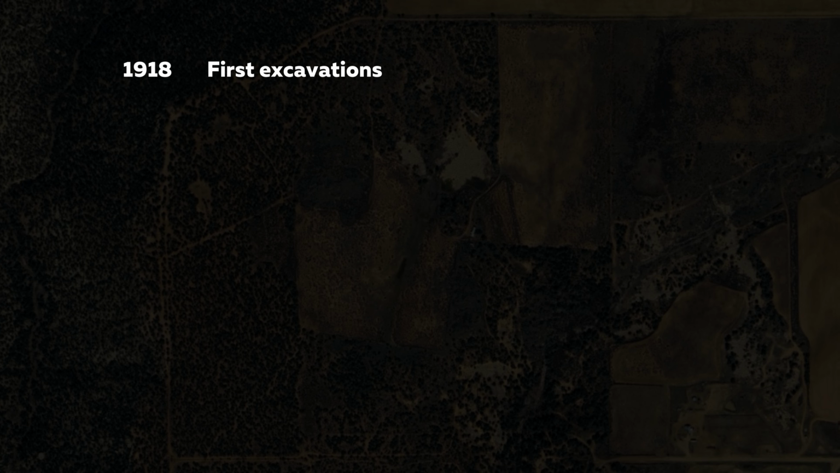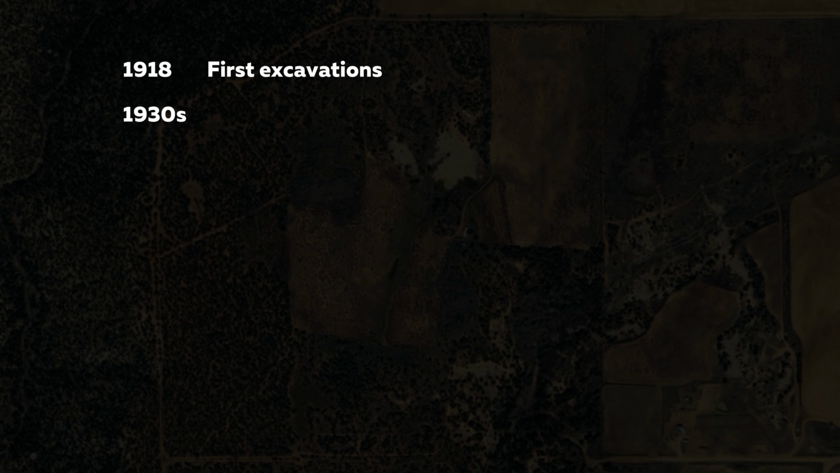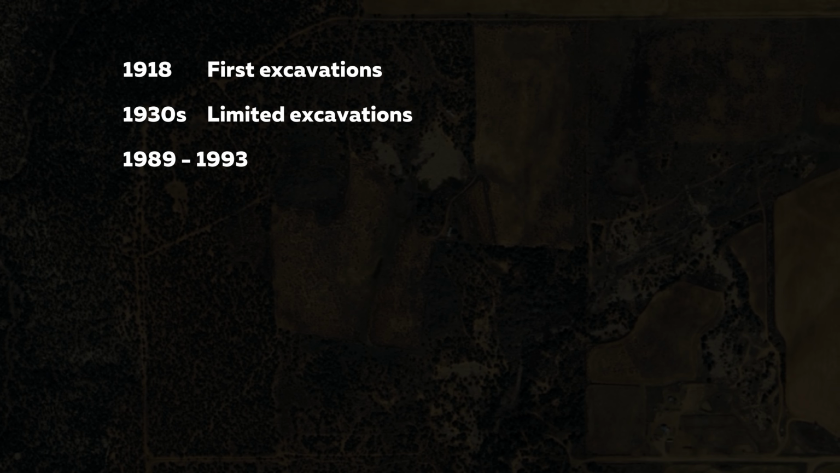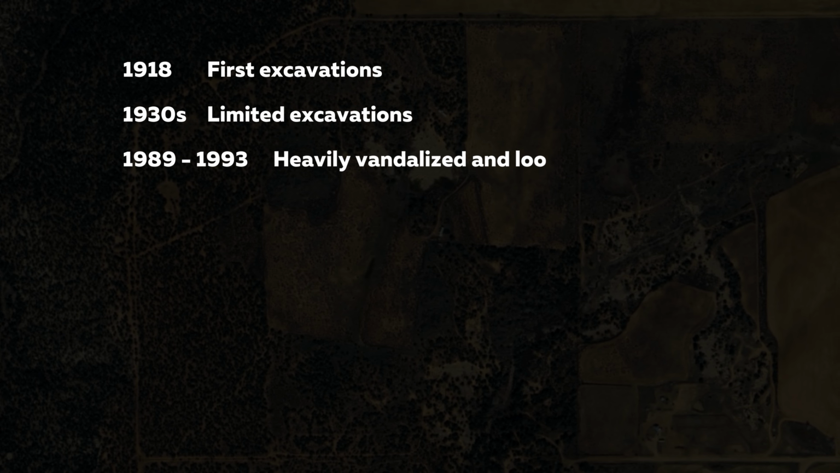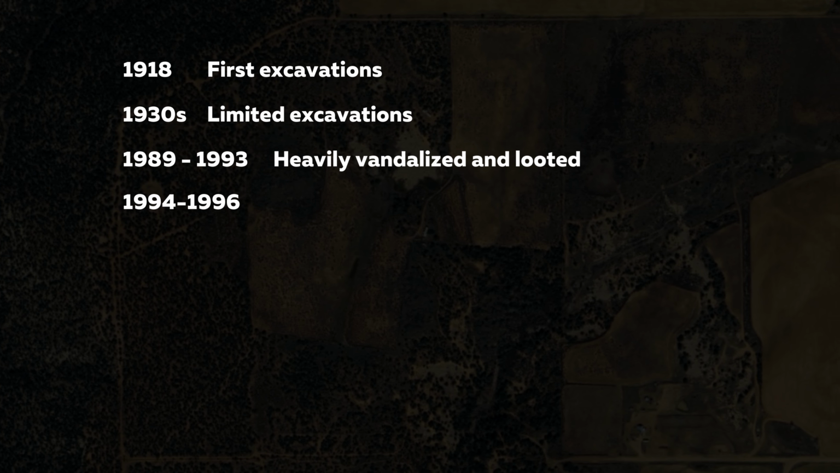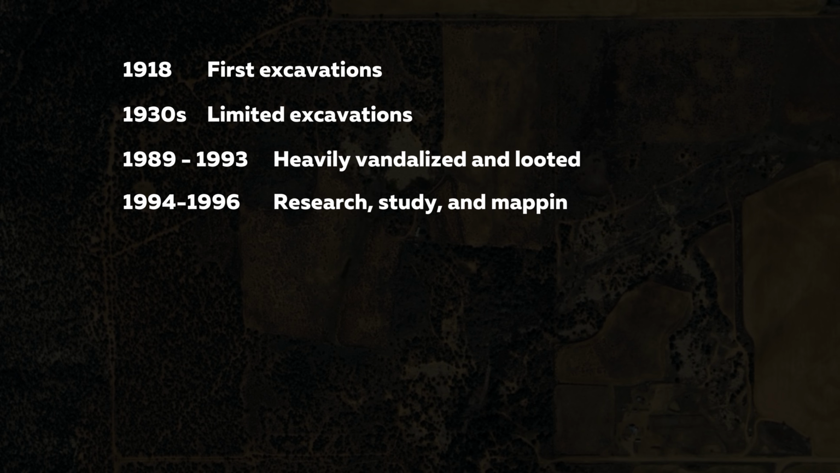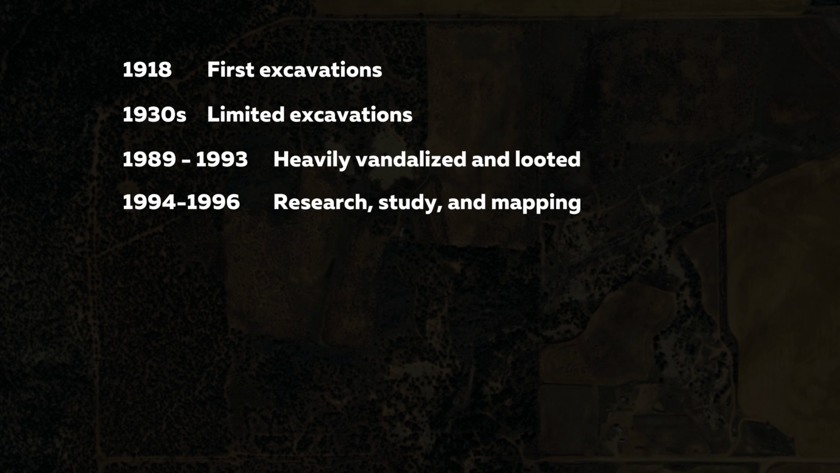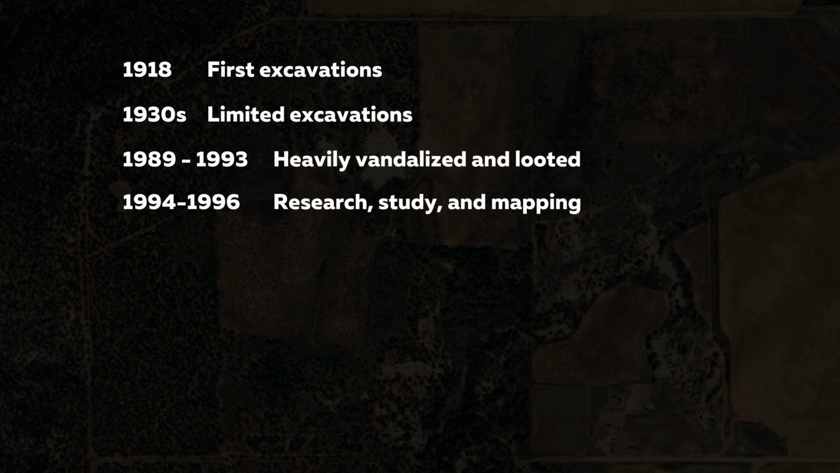Next is the modern archaeological background. It begins in 1918. The site was first documented during an excavation at the middle ruin. During the 1930s, limited excavations were conducted. Between the years of about 1989 to 1993, this site was heavily vandalized by commercial pot hunters. From 1994 to 1996, research was conducted on vandalized areas, collecting pottery and tree ring data, and also mapping the entire complex. Another very interesting aspect about this place is the pottery.